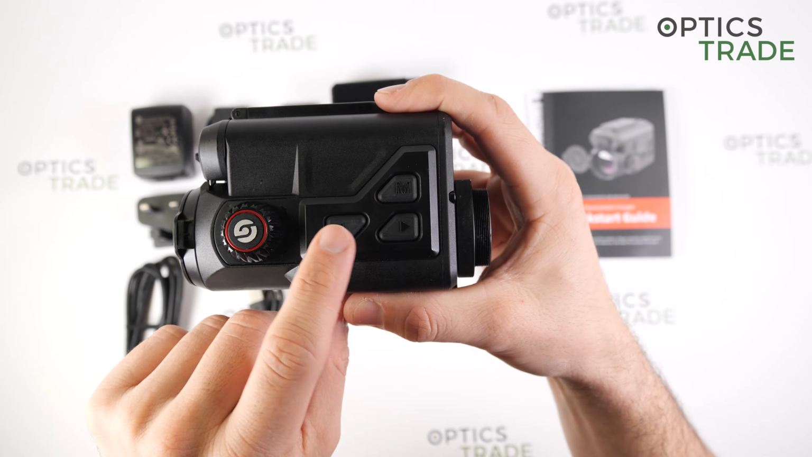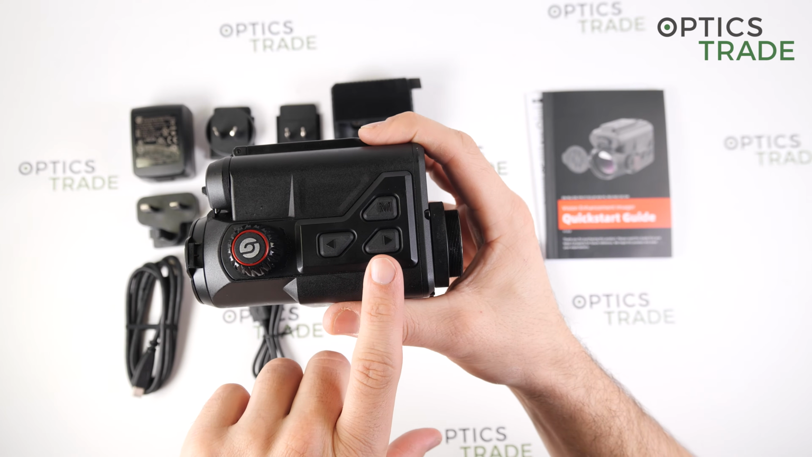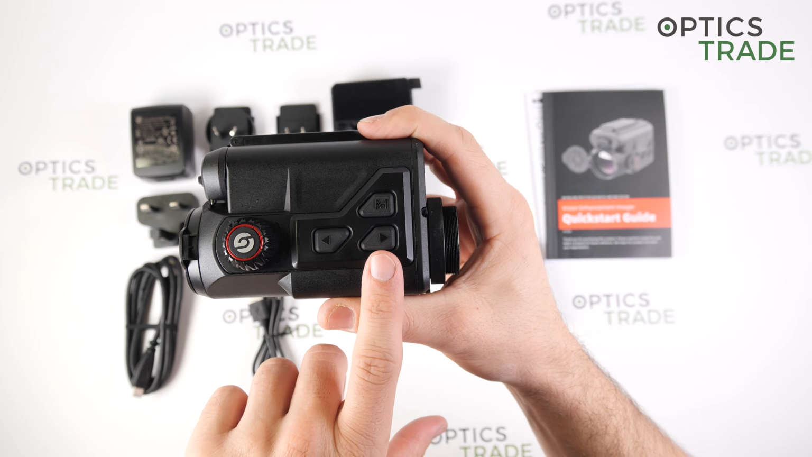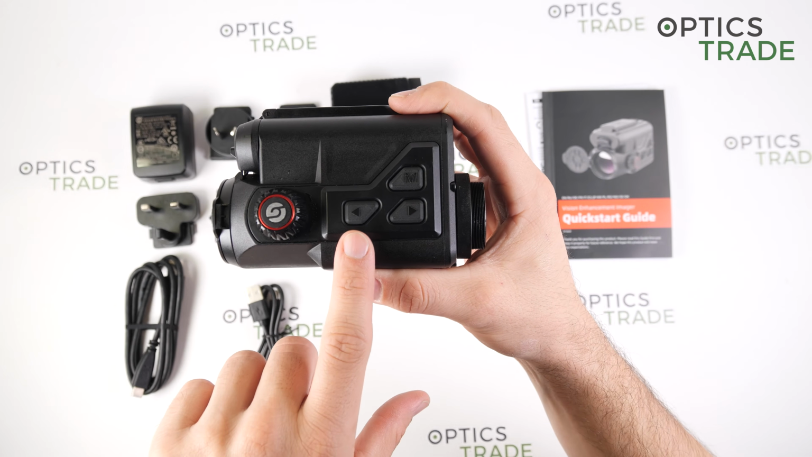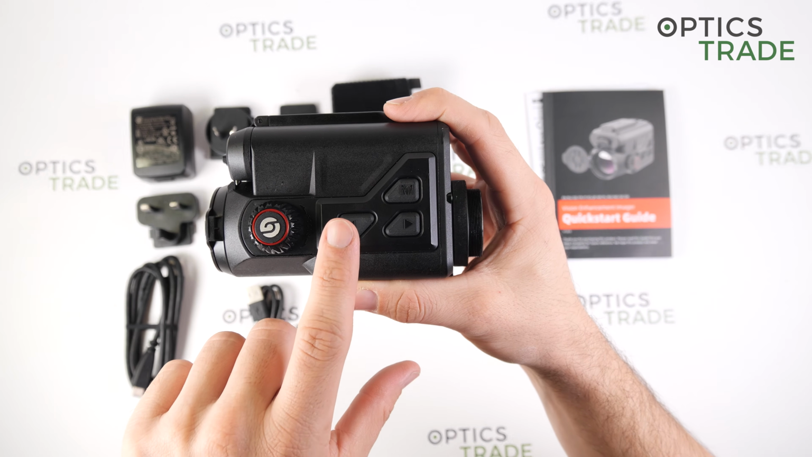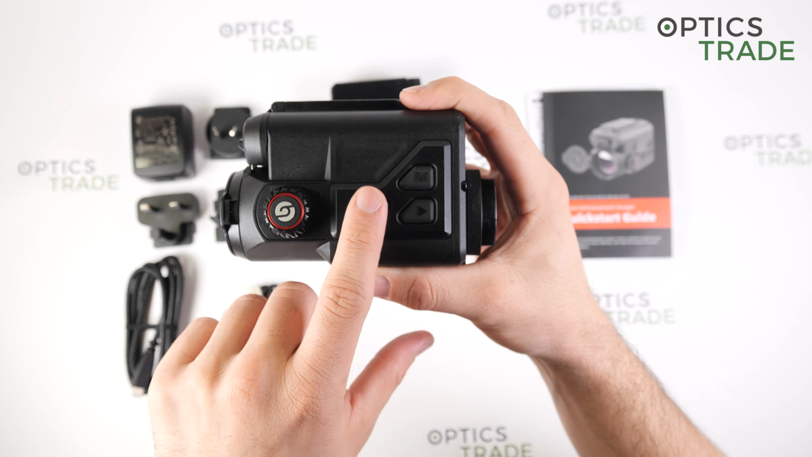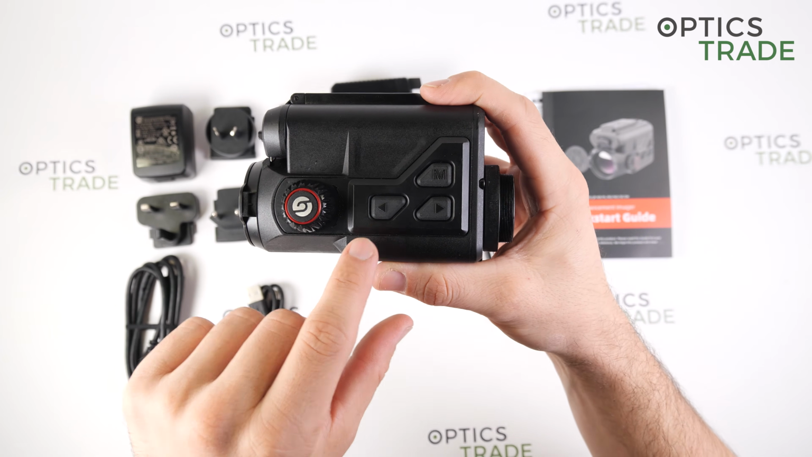Then we have additional left and right buttons. The right button, with a short press you change the color palettes, and with a long press you exit this color palette menu. And with the left button, with the long press, you change the video or photo mode, and with the short press you start or cancel the video or photos.